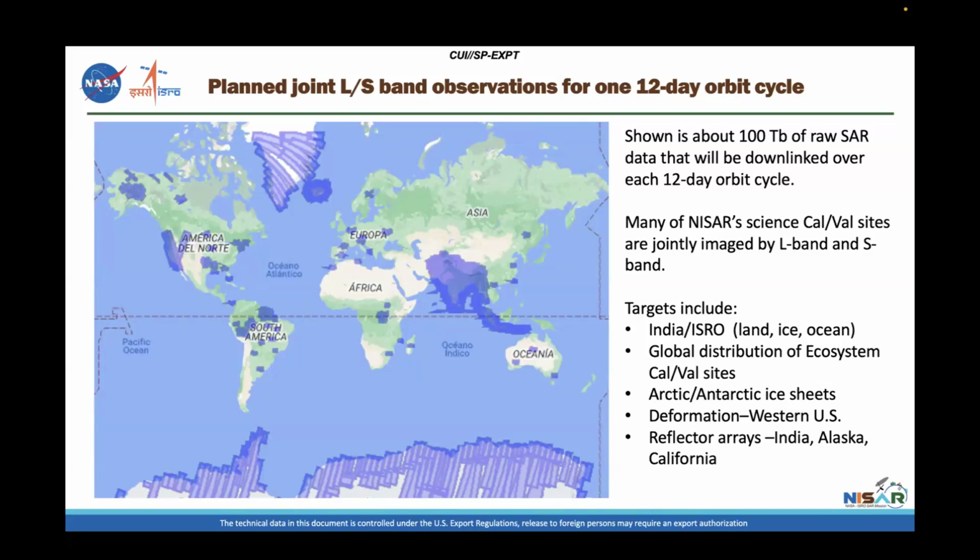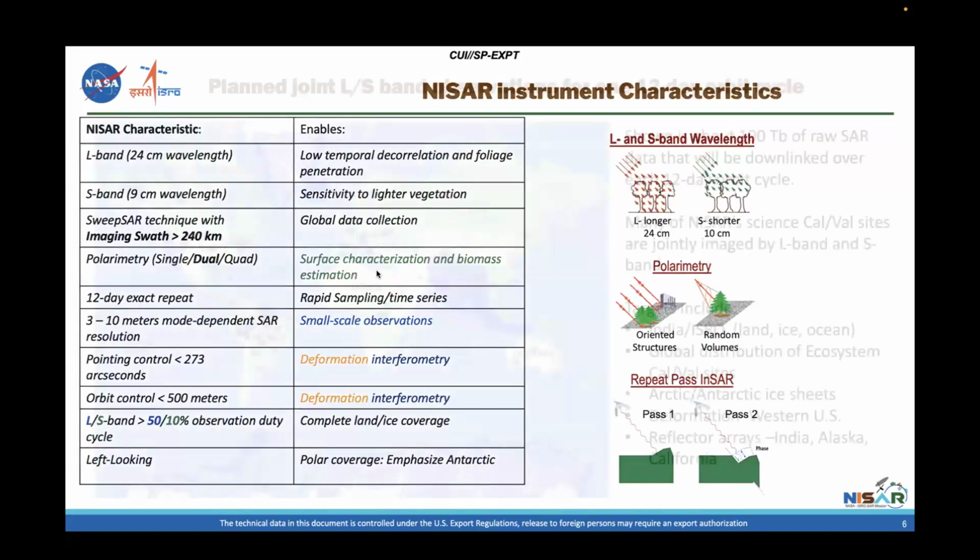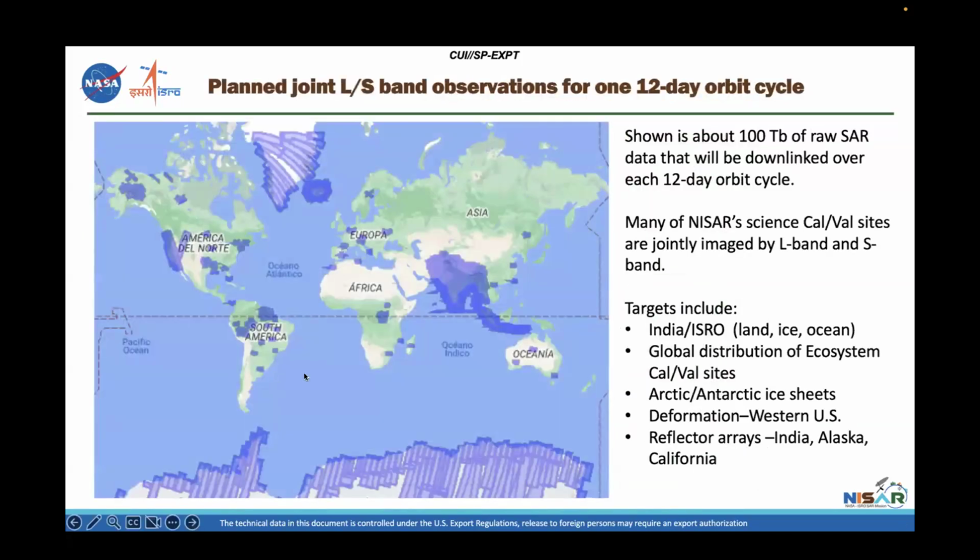So basically, during each orbital cycle, there will be about 100 terabytes of raw SAR data. It'll be very interesting. But there are these cowbell sites in Western North America, in South America, and in India and other places where L and S band observations will be made together. So that'll be an interesting data set that will enable some studies that we've never seen before.